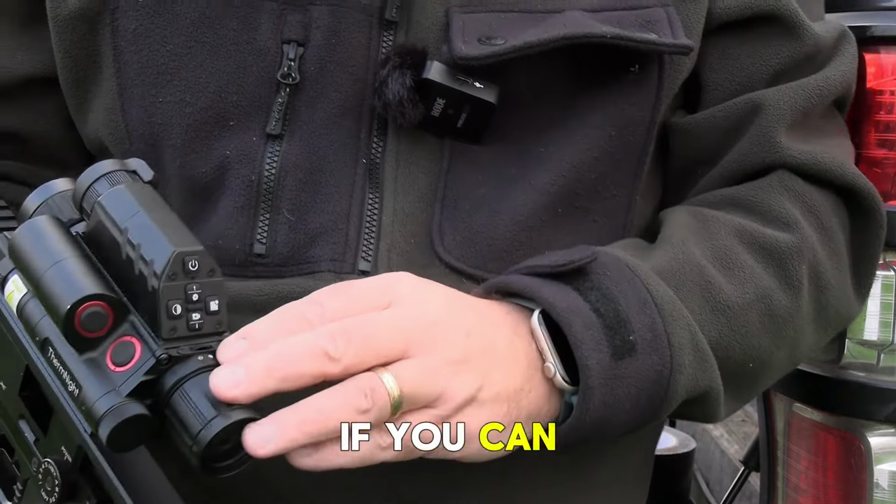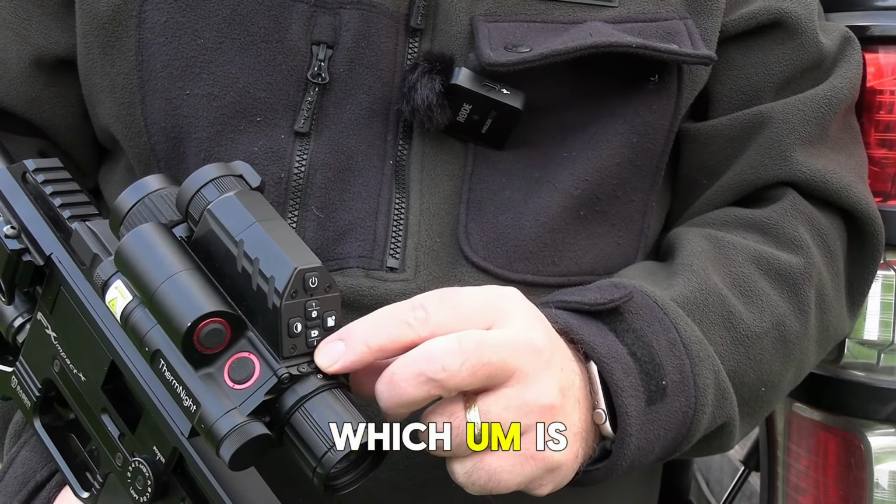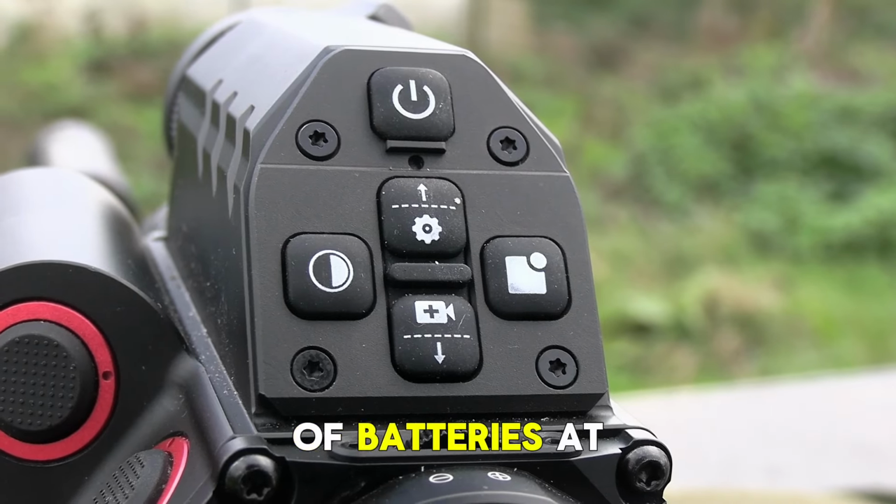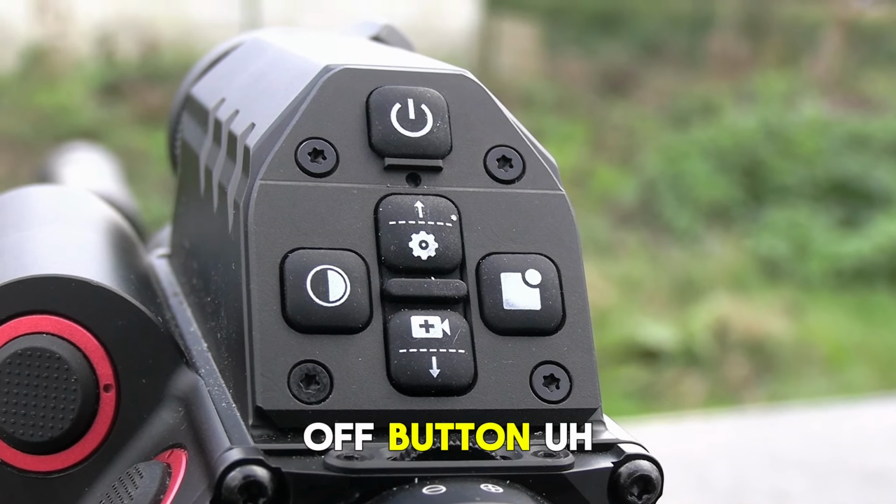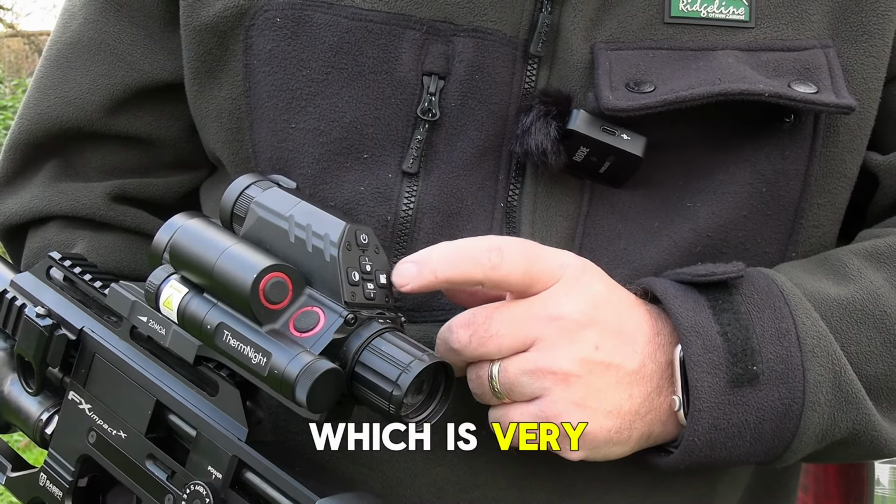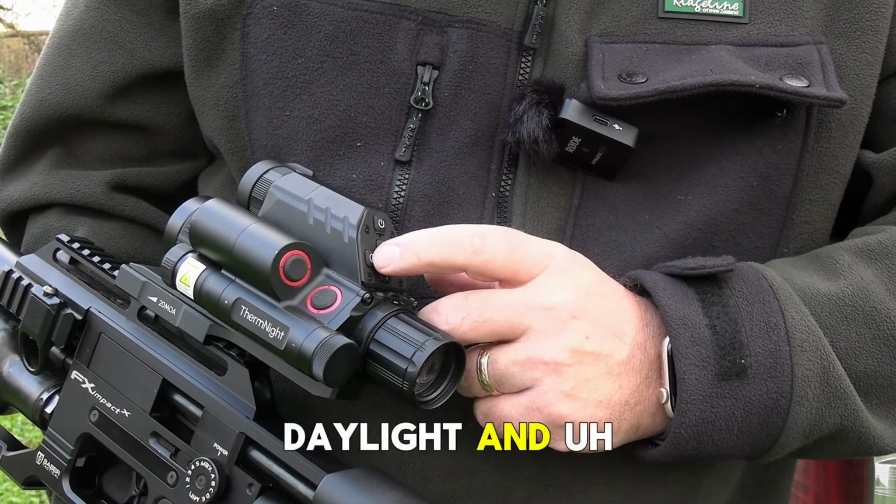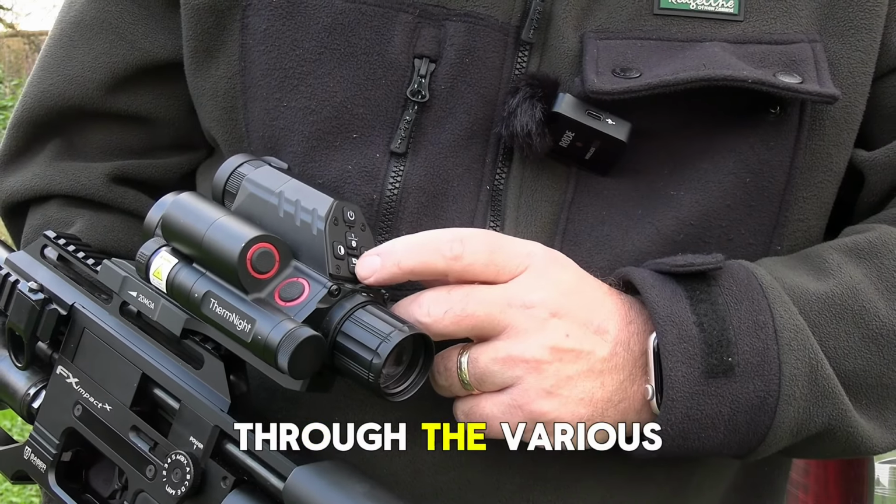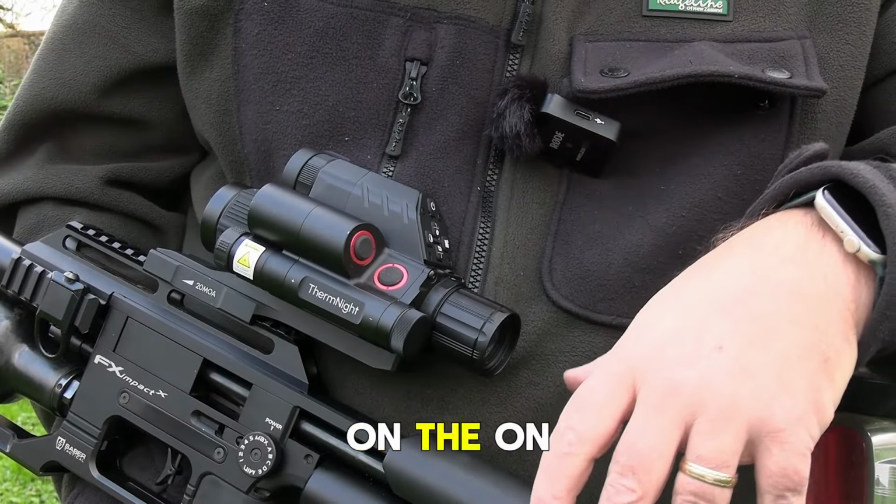And then if you can see down here, hopefully right at the back, you have this little wheel, which is your zoom adjustment, and then you have the main array of buttons at the back. So the top one, very obviously, is the on-off button. There's a picture-in-picture button here, which we'll talk about in a little while, which is very important. And then a button here swaps you between daylight and IR mode. And then the buttons here will take you up and down through the various menus and a few other menu choices as well. So that's the external features on the scope.